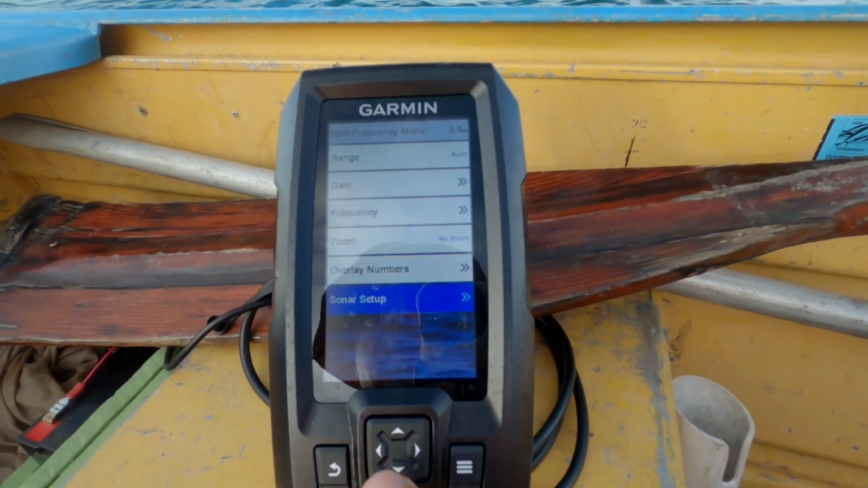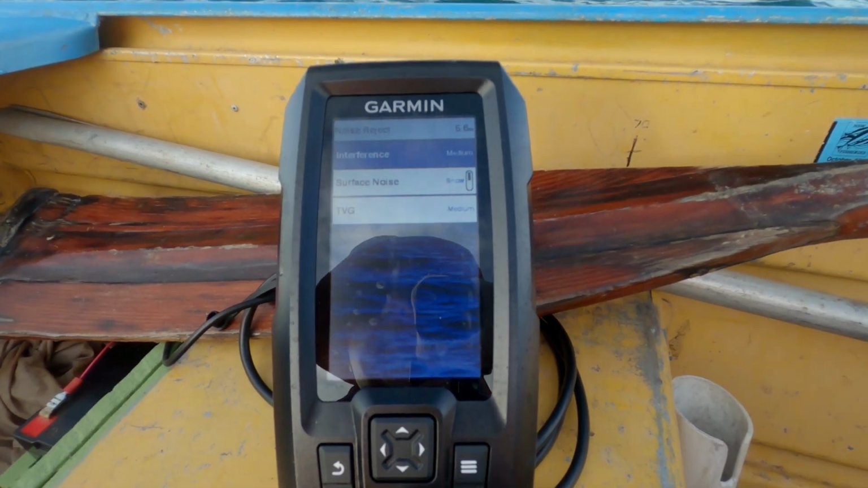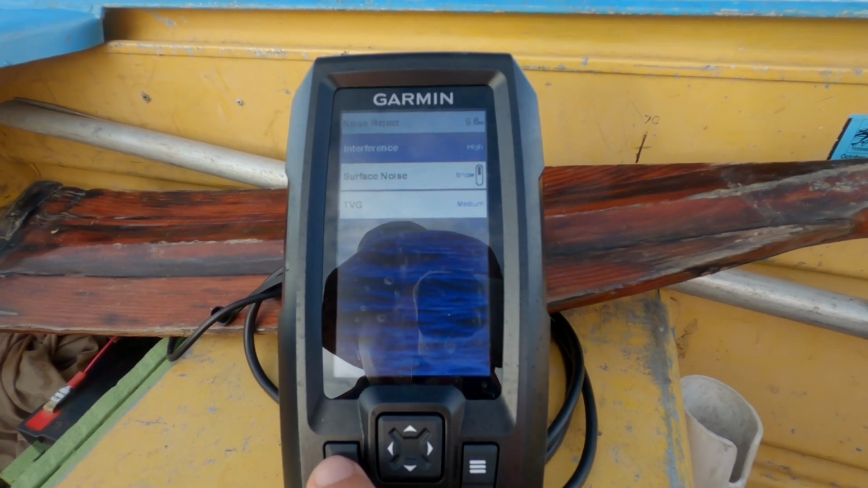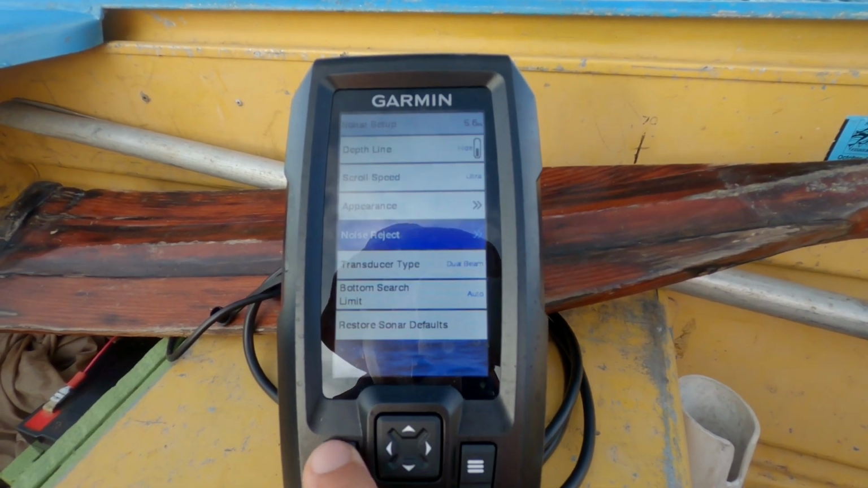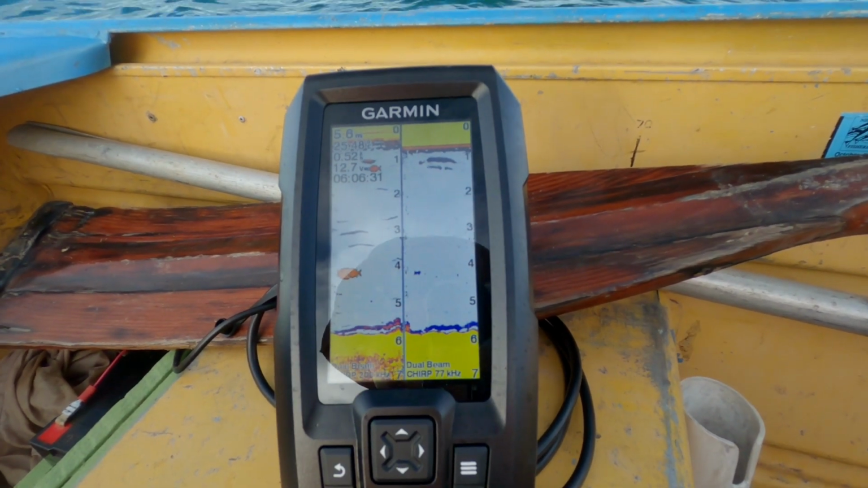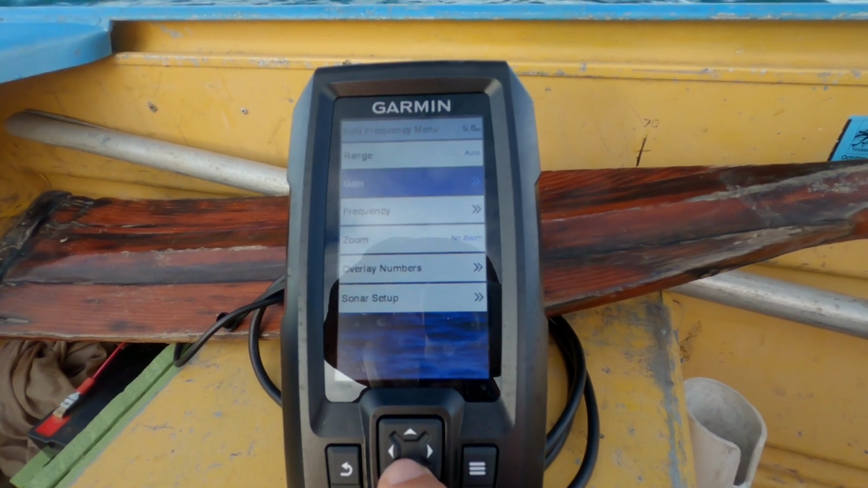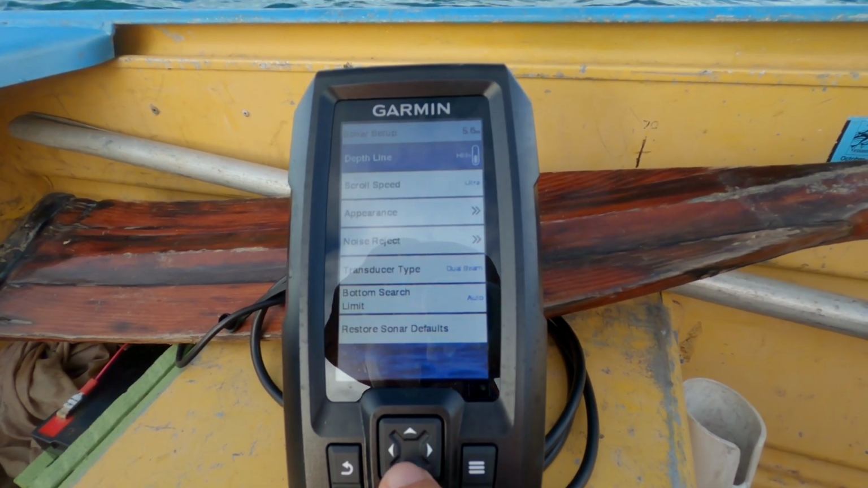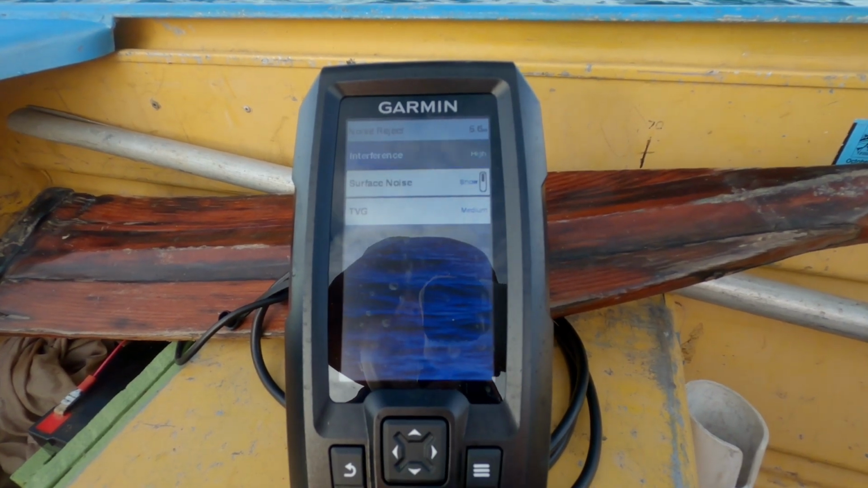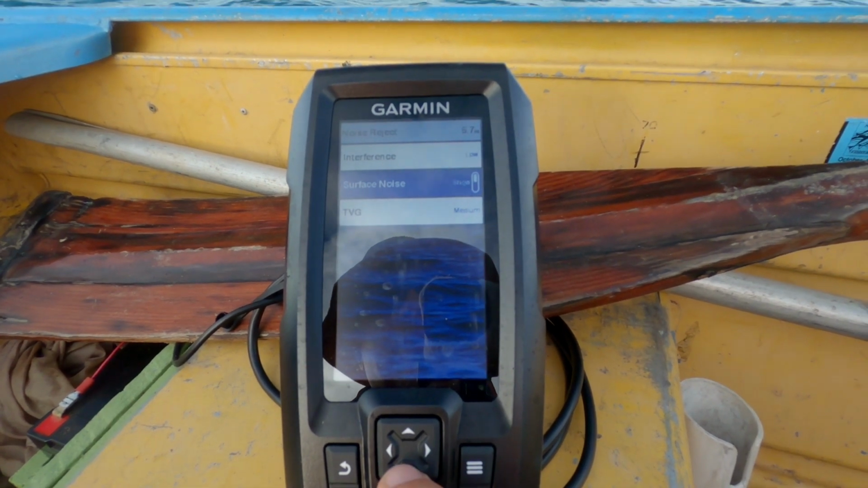Go back, put it on high. Not bad, eh? I can turn it off for now though. Noise rejection, low. Surface noise, we'll leave that on.